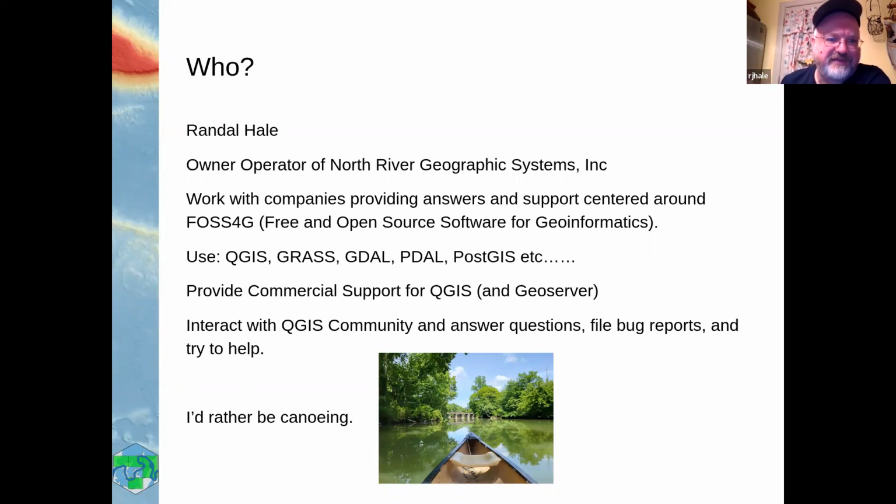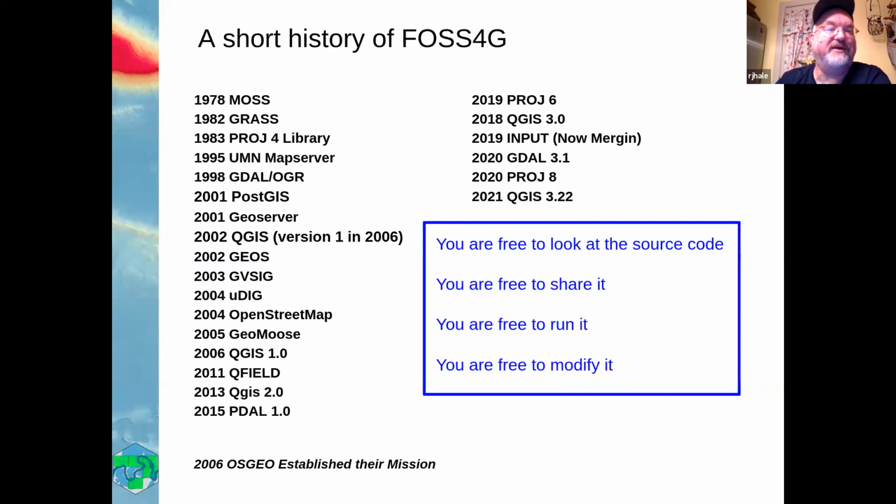And out of that, I use QGIS, GRASS, GDAL, PDAL, depending on how you want to pronounce it, and PostGIS. I actually provide commercial support for QGIS and work with people. I've worked with Ed, who's in here. I don't know if Chad may or not, but Henry County 911, doing different QGIS things. So I do it commercially, and do it for fun. I interact with the community, answer questions, and watch what they're doing. I'd rather be canoeing, but I'm not, because it is kind of warm down here right now.